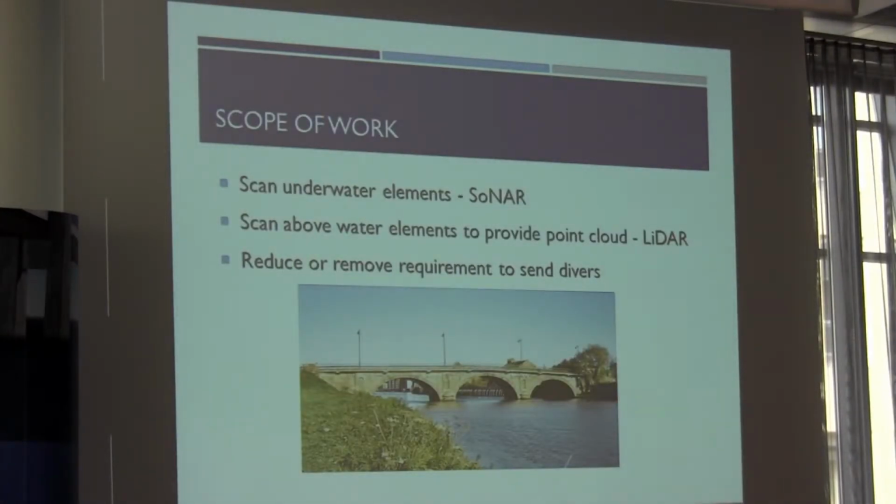So this is the project that I'll be referring to primarily throughout the talk. The scope of work was to scan the underwater elements of the bridge. This bridge is on the River Trent in Gainsborough. It is tidal. I don't know if any of you are familiar with the River Trent, but there is something we didn't realise at the time.